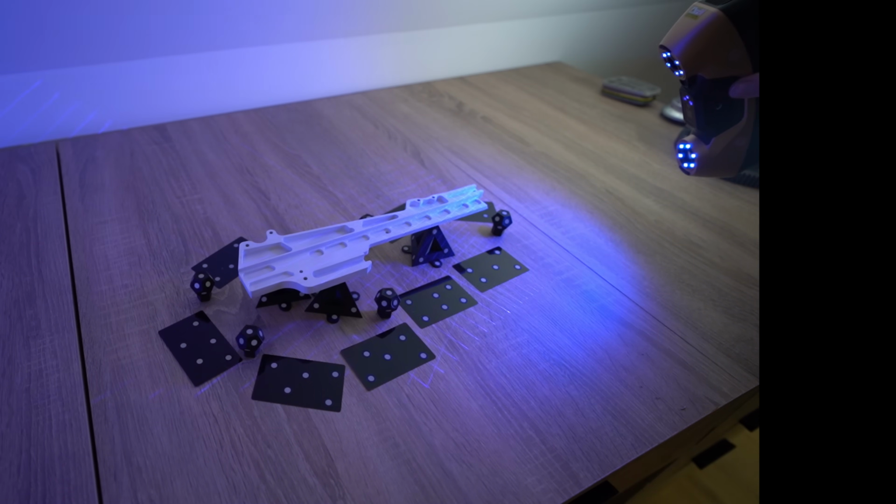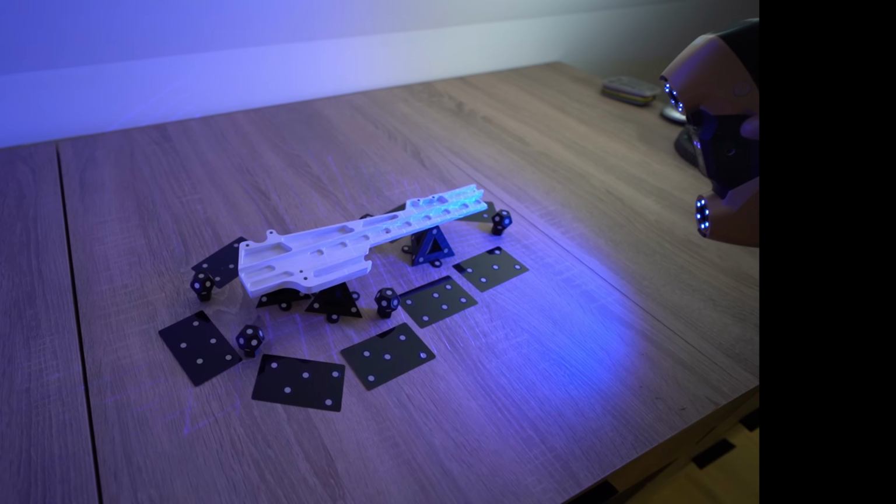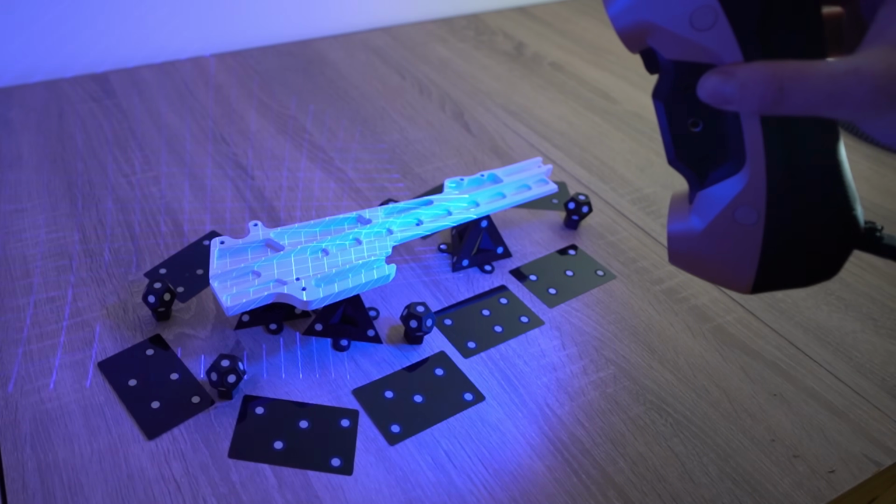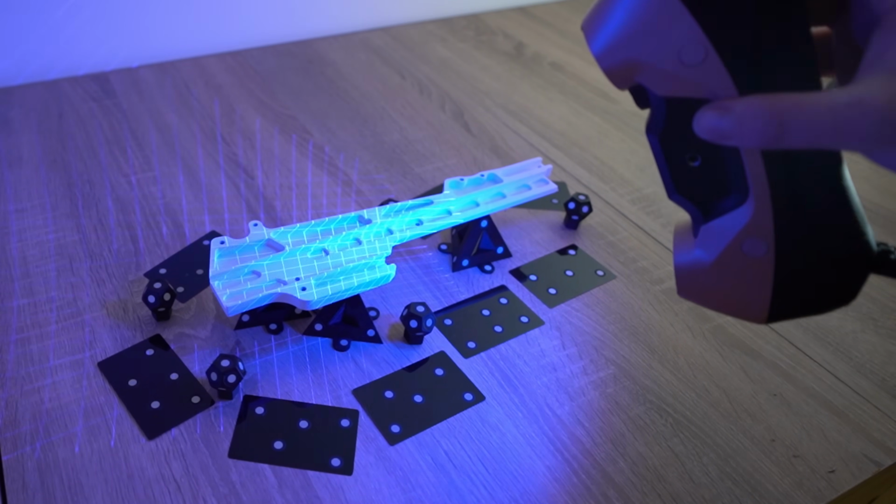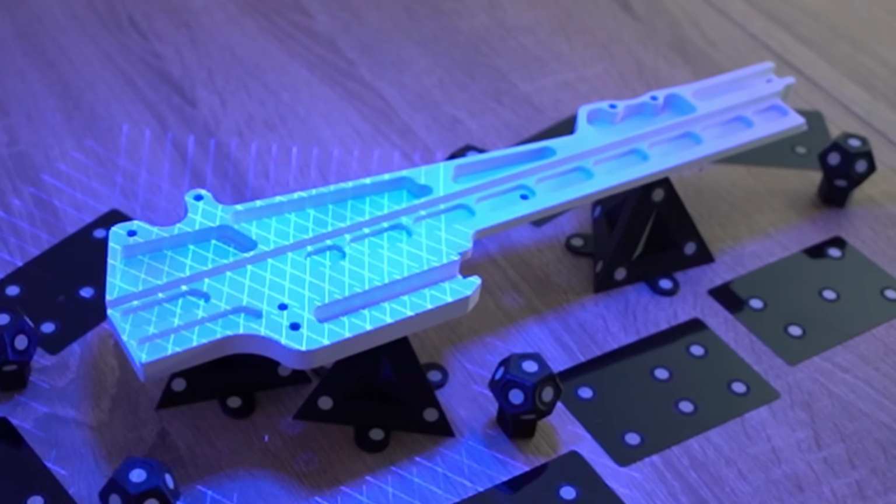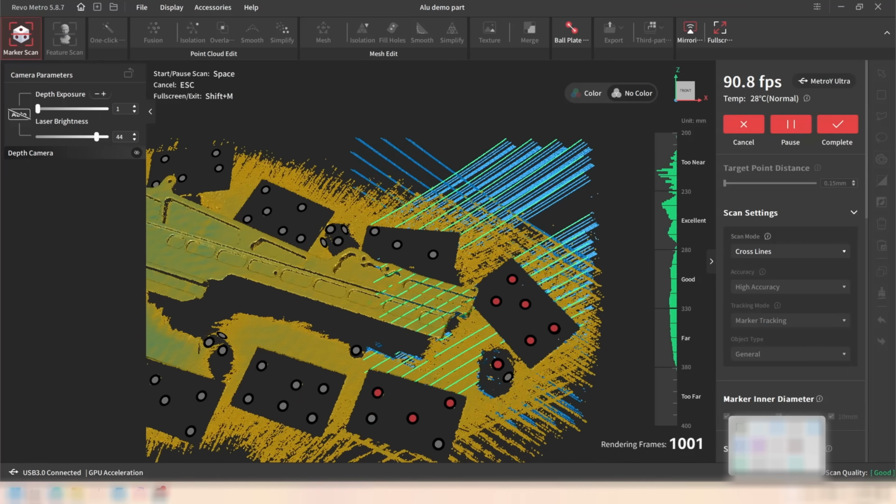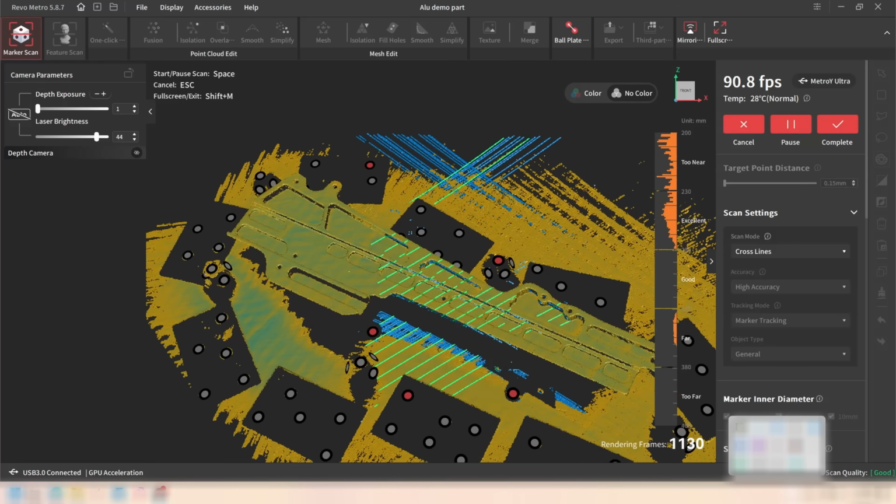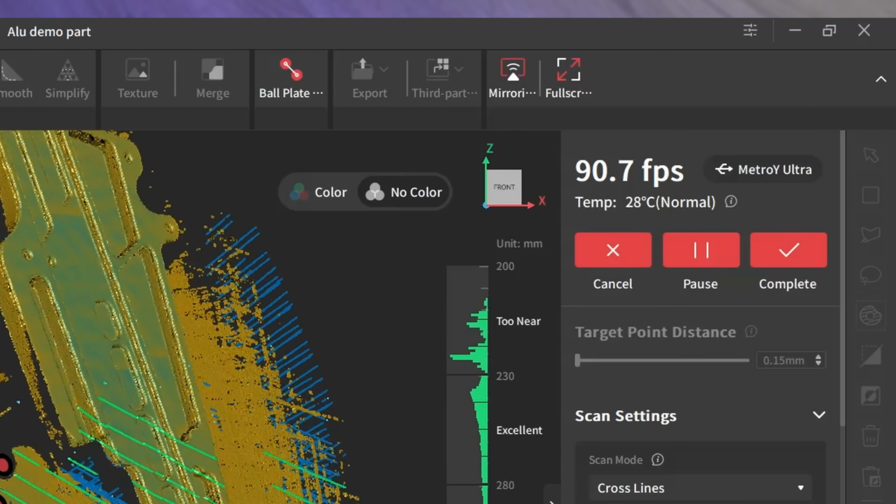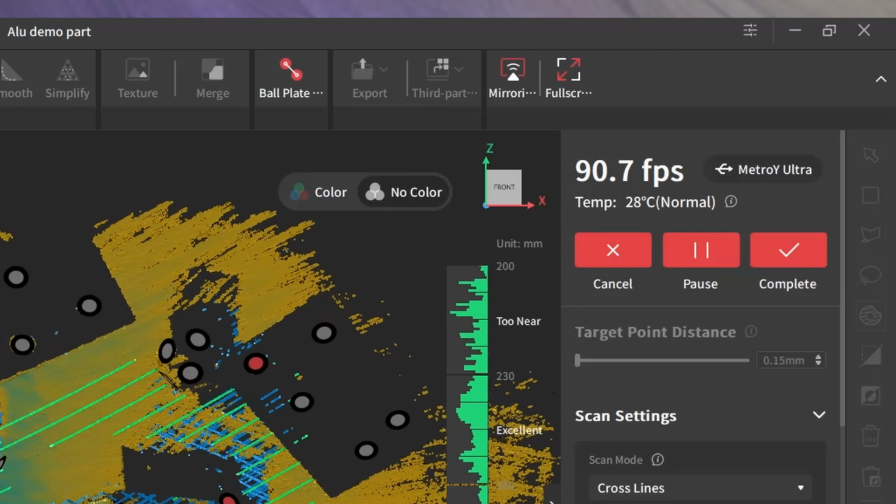Now, I'm not going to turn this into a full software tutorial. Instead, I will give you a quick overview on the workflow while we scan this part. I'll start with the 34 cross-line mode. It's the fastest laser mode and ideal for capturing the overall geometry. In this mode, the MetroY scans up to 90 frames per second, capturing over 3 million points every second.